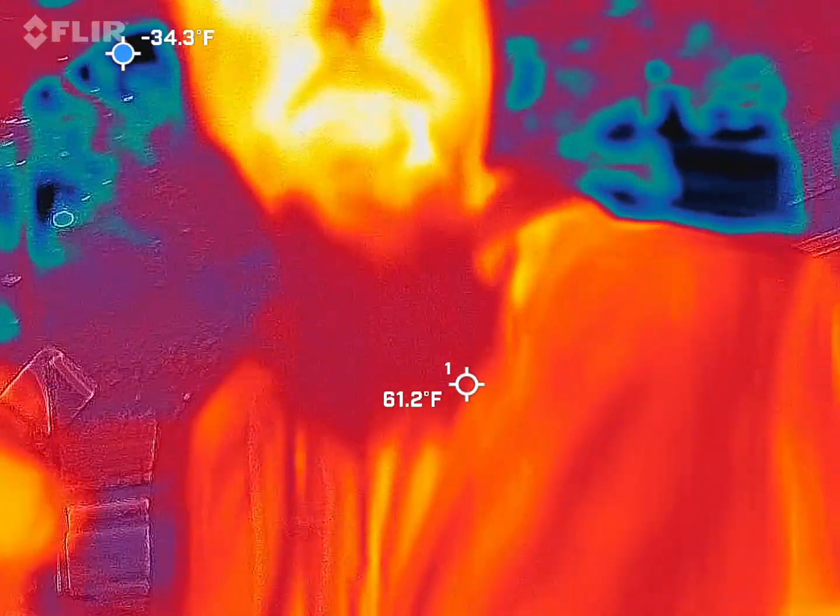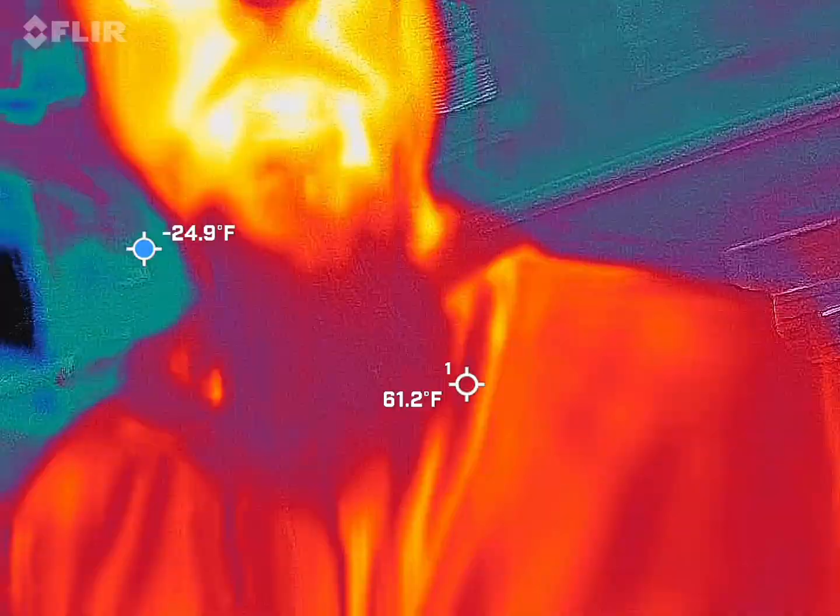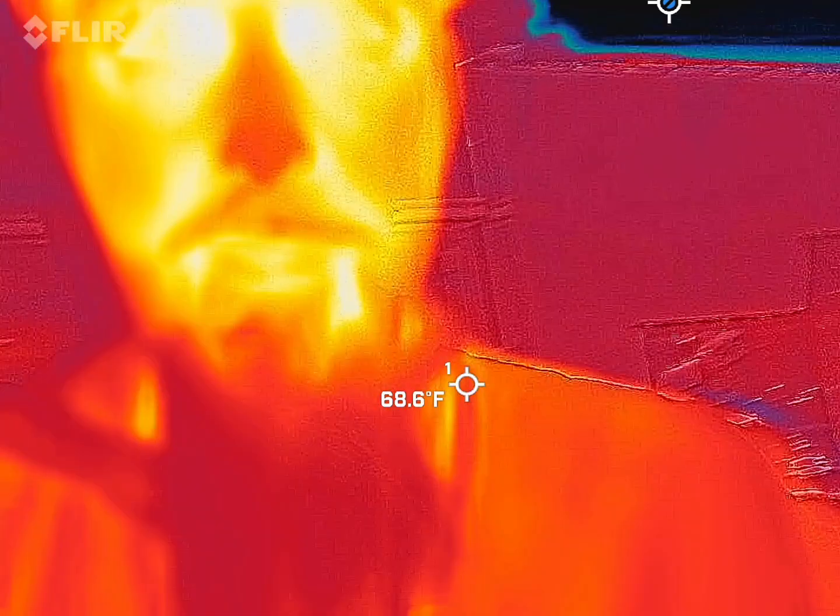Everything, so you guys know what you're looking at. You should be able to see me in there: red, orange, and yellow guy, blue beard. People call me Nearly Headless Nick, if you get the Harry Potter reference on that.